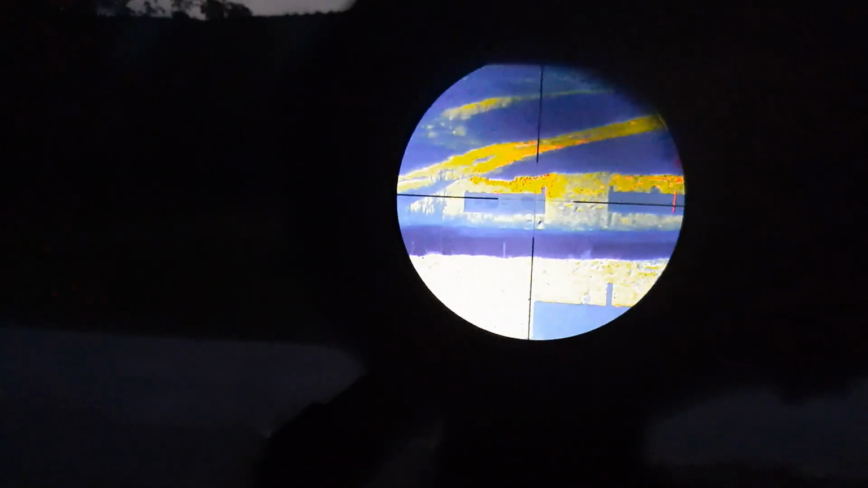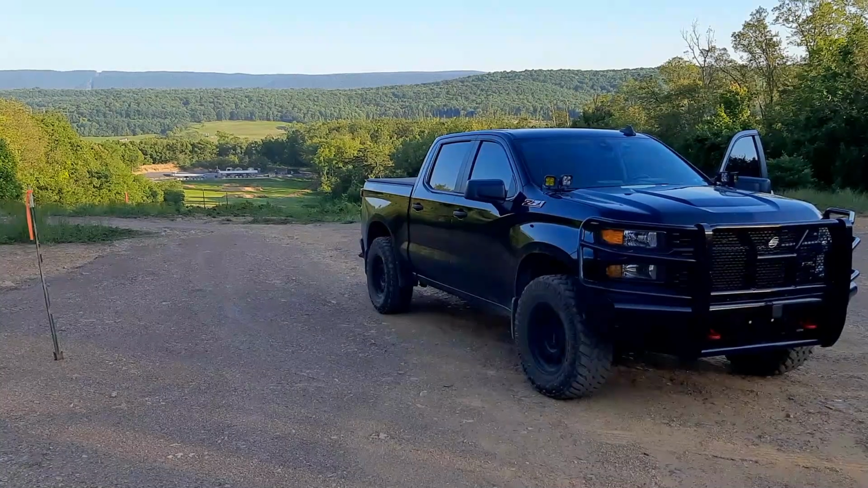Sorry about the constant brightness going up and down. That's just my cell phone. It's auto focusing and increasing the brightness because it's pitch black out, but you can see the actual target papers on the backer board. Two target papers, and then the backer board itself. Lots of details with that. And you can see the berm being lit up red because it was hot during the day.